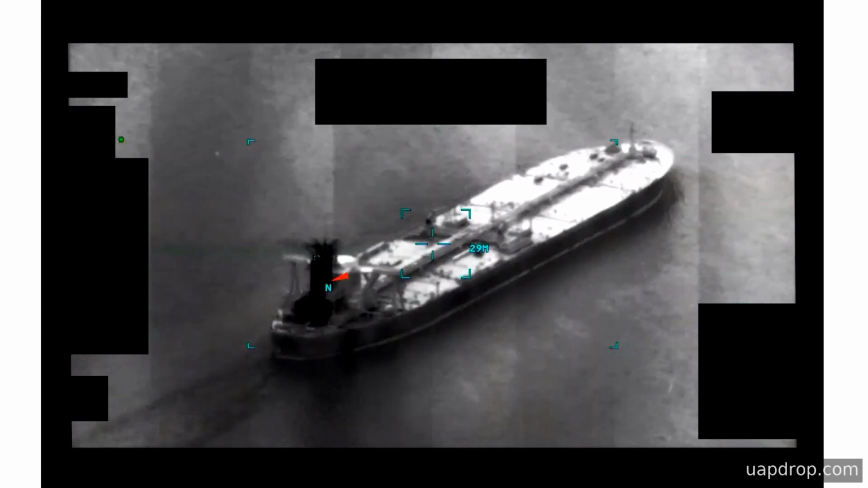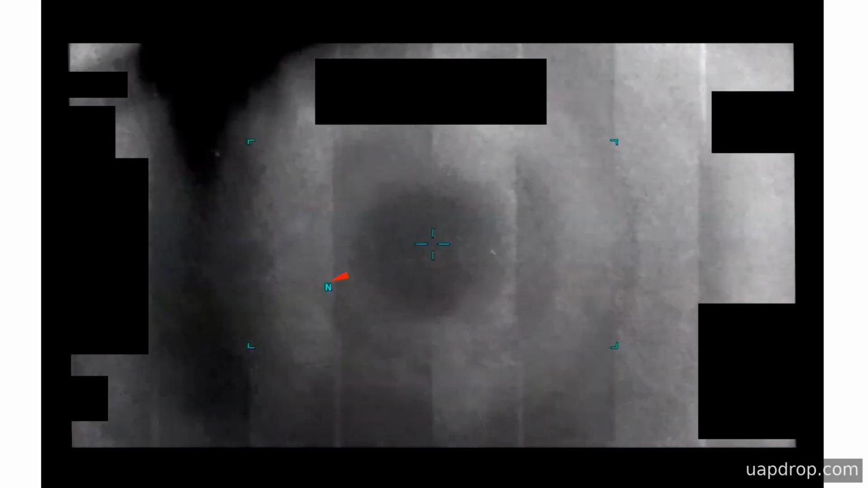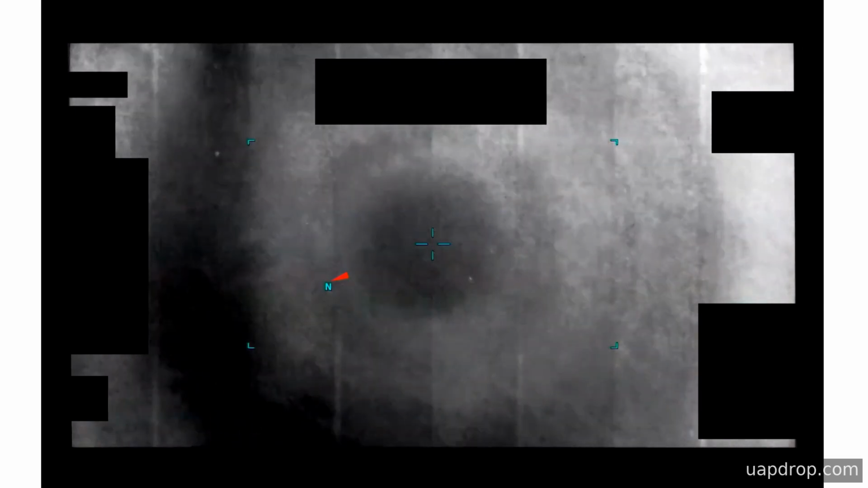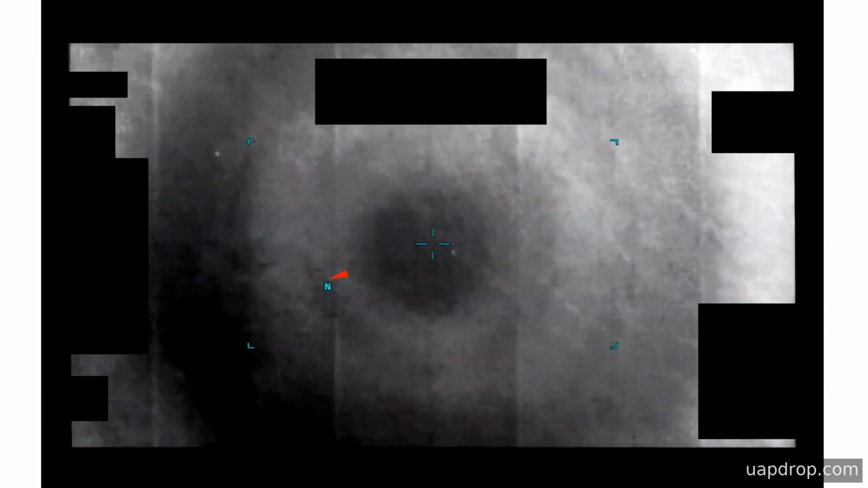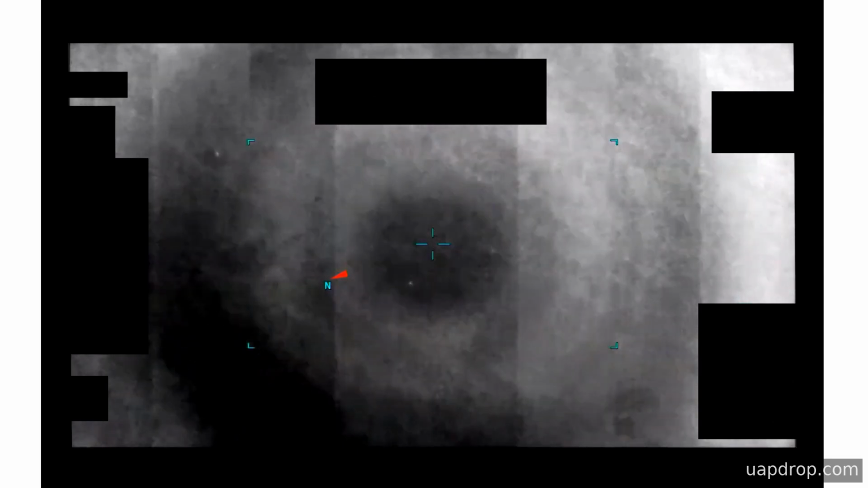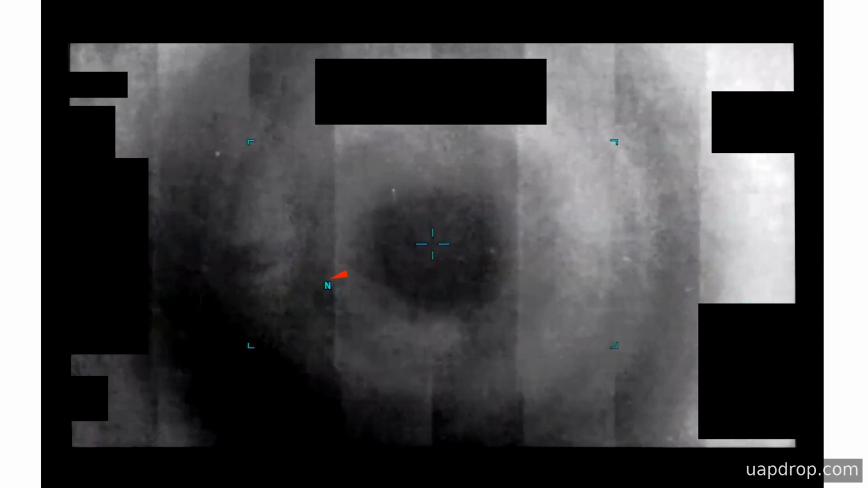the field. The operator or the automated tracker holds that area in frame while the sensor adjusts contrast and zoom settings repeatedly. Those adjustments appear on screen as brief bright white flashes as the imagery cycles through gain and zoom changes. For approximately 3 minutes, the tracking is steady, with the camera panning gently to keep the target near the middle of the view. Midway through the clip, the system cycles through different reticle sizes while continuing to follow the